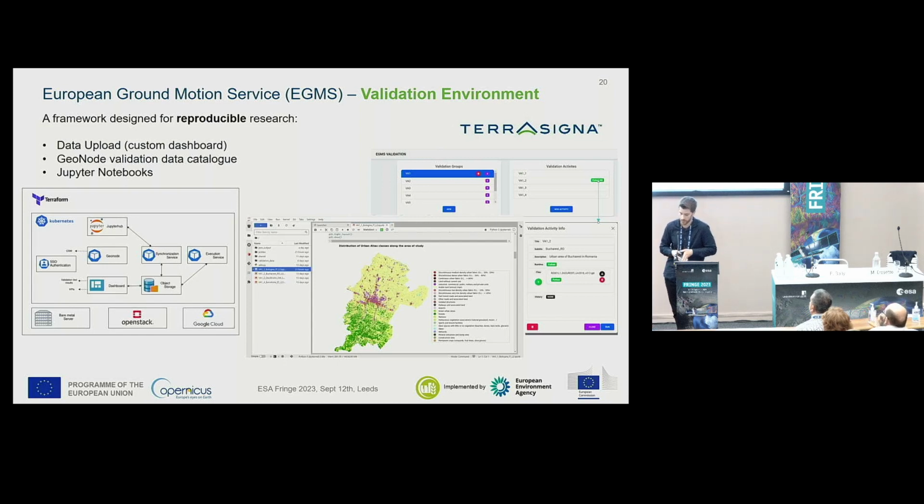So the objective is to certify the validation process and also give confidence to the users. This environment runs in Terraform and Kubernetes, so it can run in any EU cloud infrastructure. For now, it is only accessible by the EEA and us, the validation activity leaders.